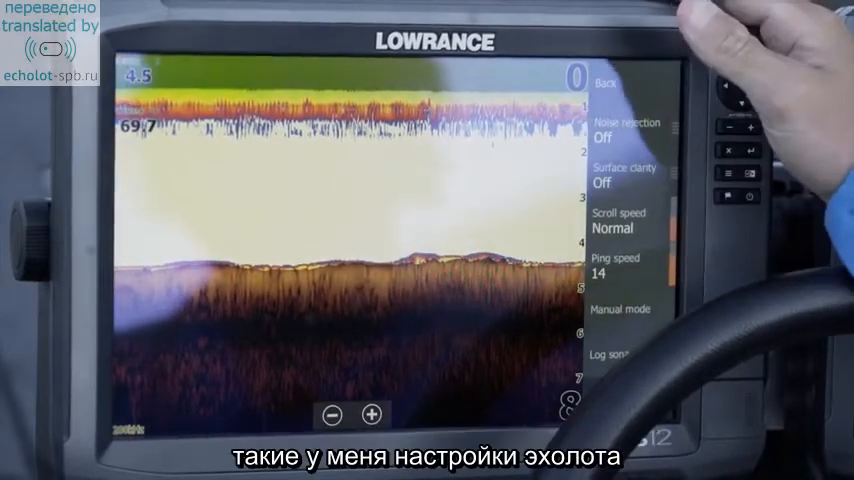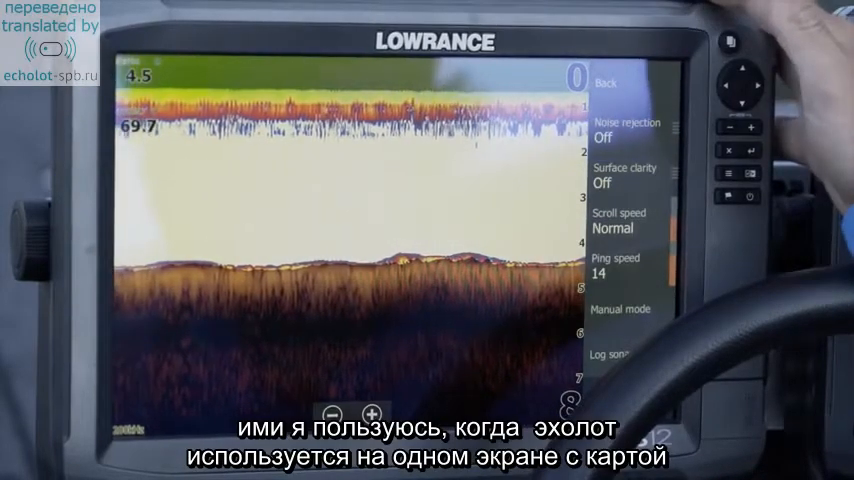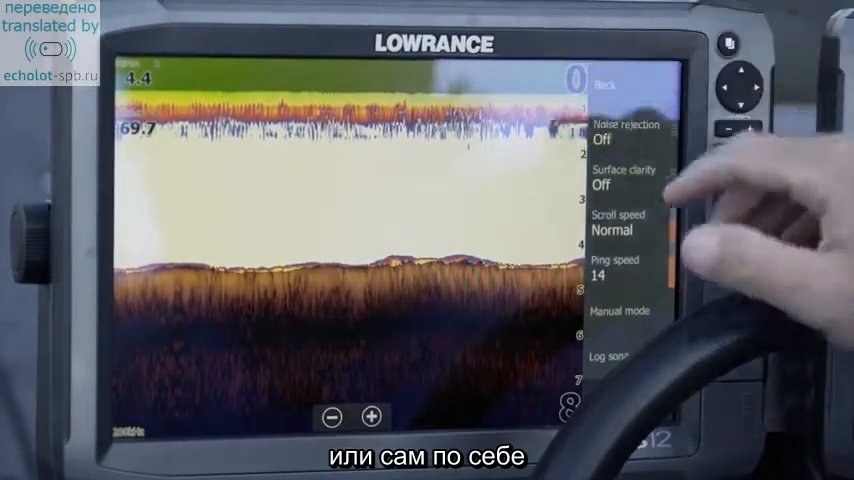And that's pretty well it on the sonar. Basic setups, but those are the setups that I use when running my sonar with my chart or just my sonar on just with the full page.